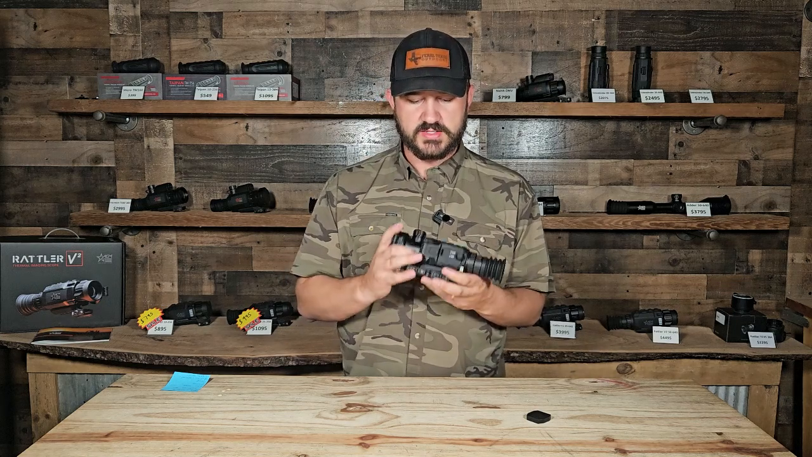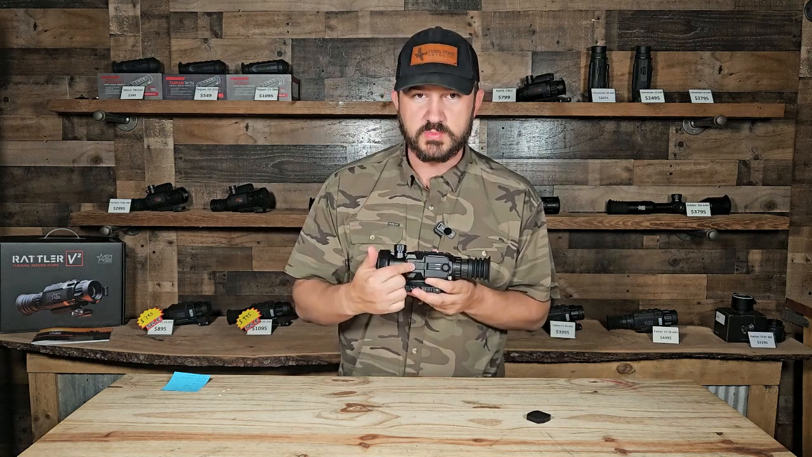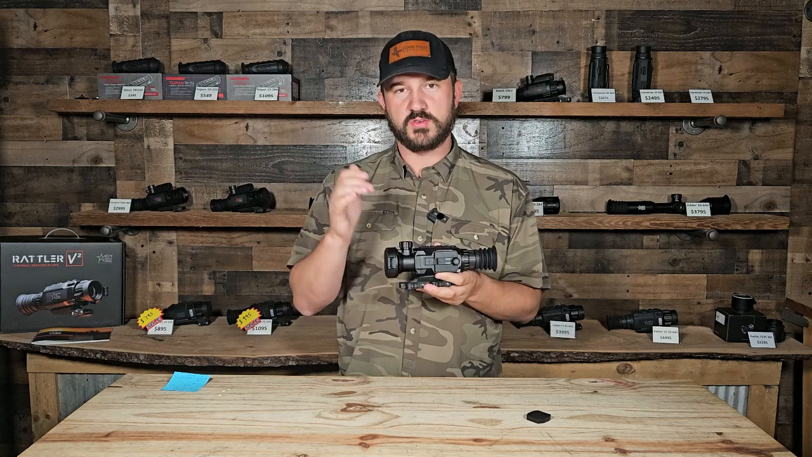Of course, we do get a lot of guys that love external power. Of course, USB-C right here. They do include a cord there for you to be able to run external power if you're wanting to run external power.